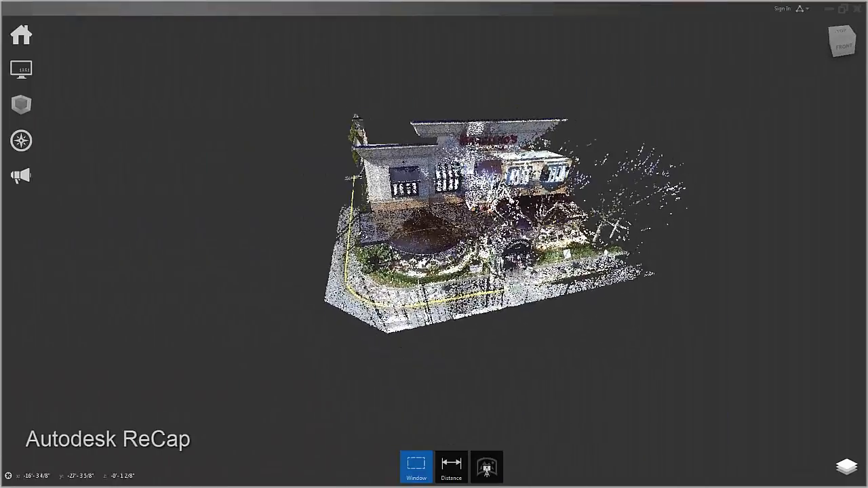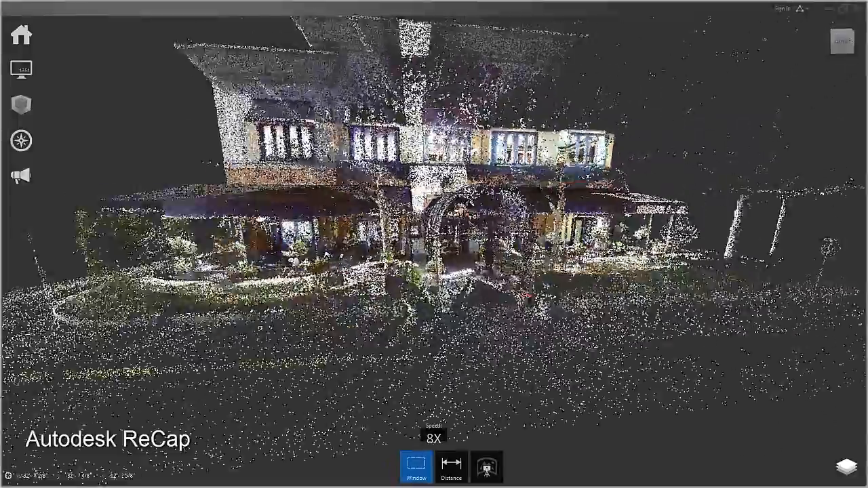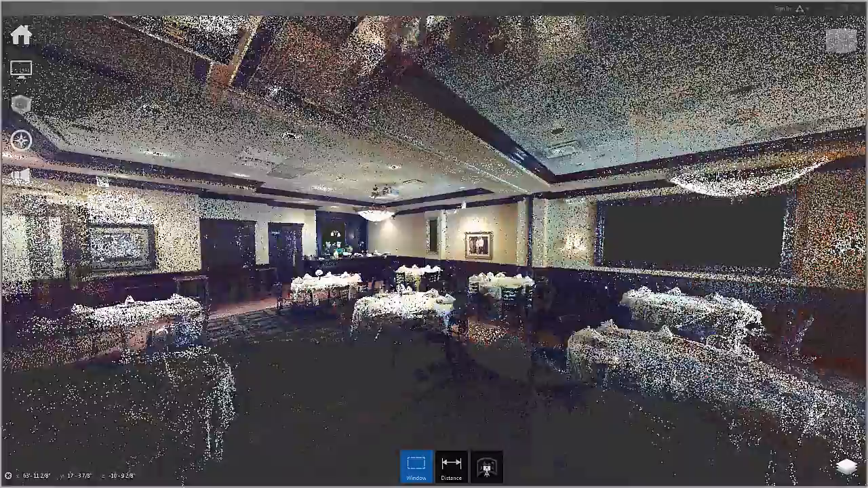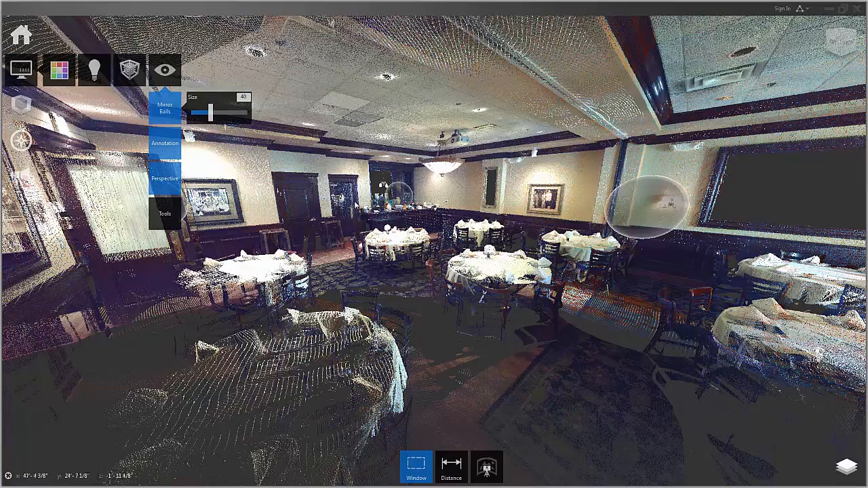For any of the Autodesk products, the workflow will be to use ReCap to import the native FaroScan files. ReCap is a high-performance, real-time visualization engine that designers can use to review, measure, and annotate the point cloud data. ReCap is installed with all of the standard Autodesk design suites.